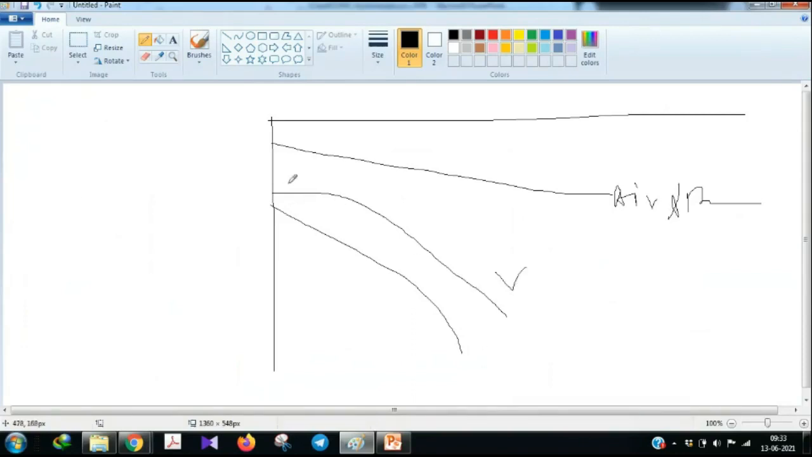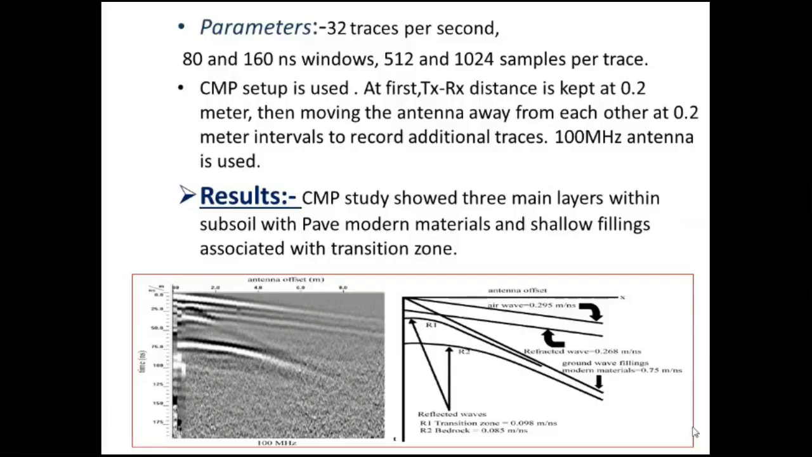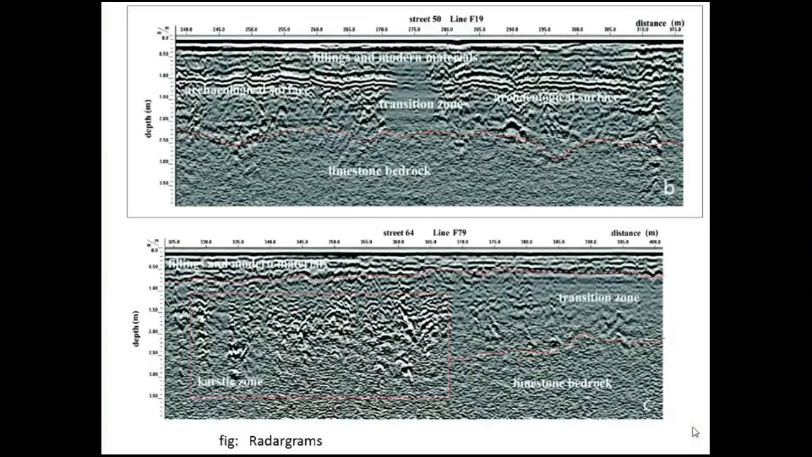This hyperbola gives you a certain velocity, and software makes hyperbola matching very easy. You fit a pseudo hyperbola on it, match it, and get the velocity. So they identified v1 and v2 like this. R1 is one layer boundary and R2 is another layer boundary. This is how CMP data looks, and this is the reflection profiling, which they have processed.